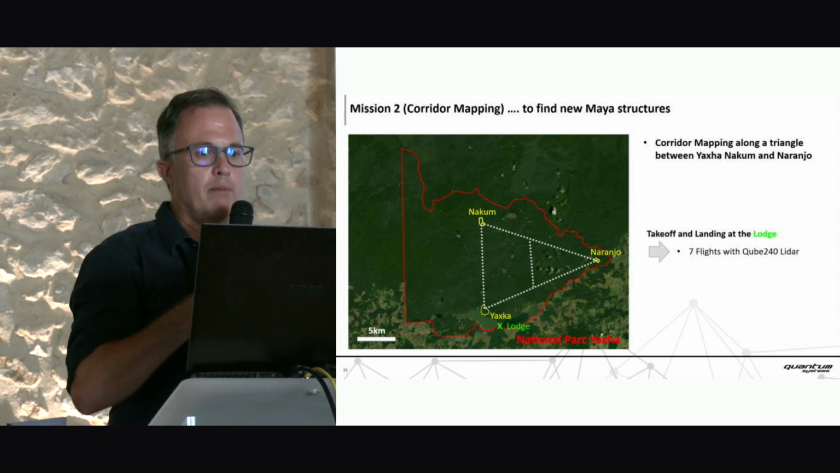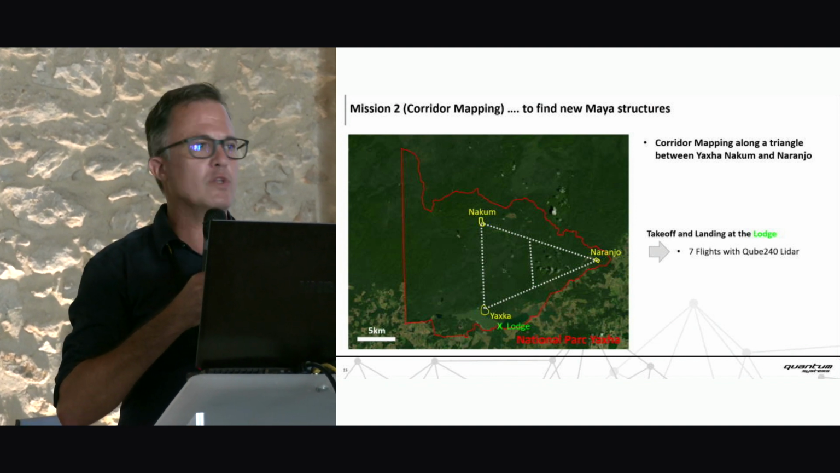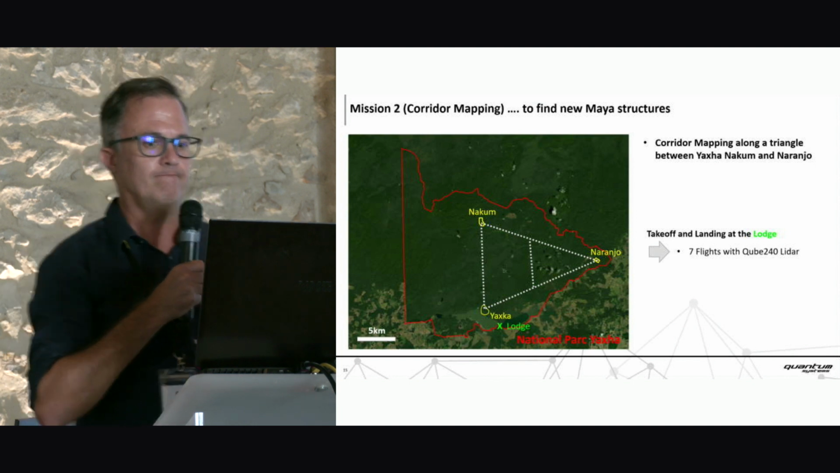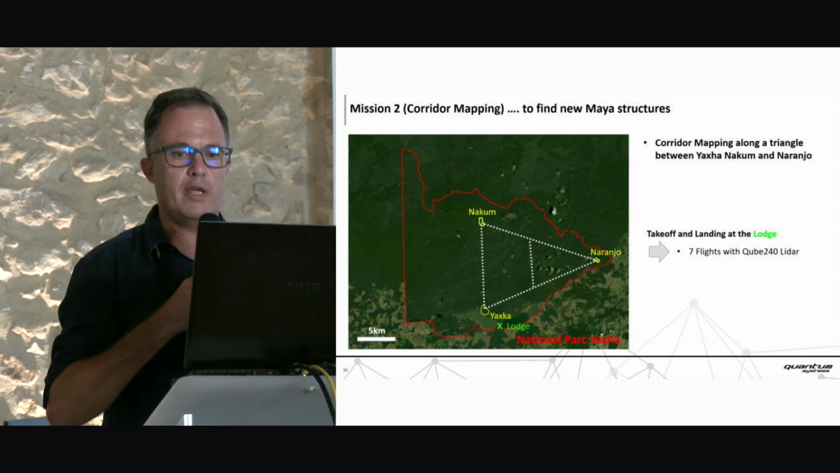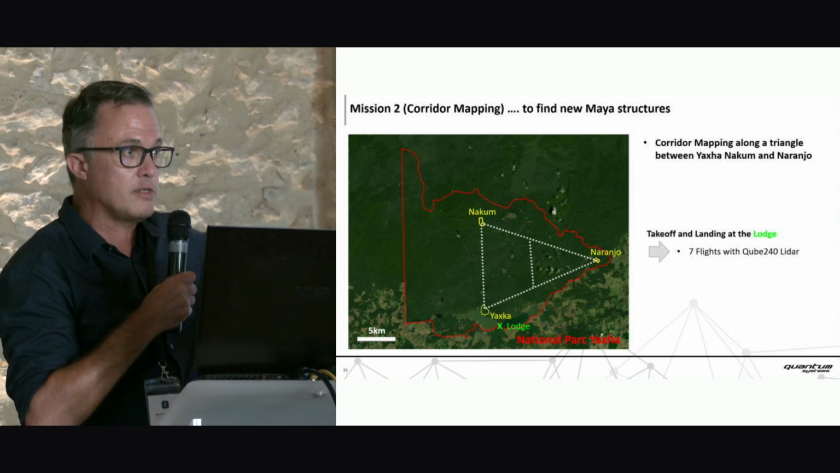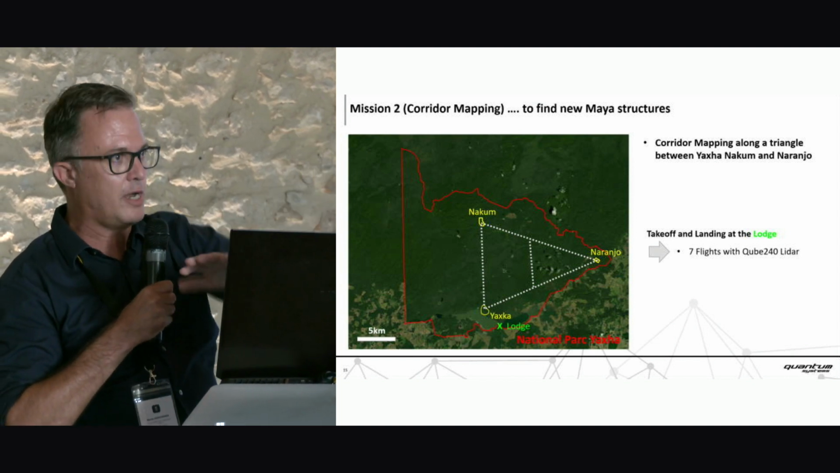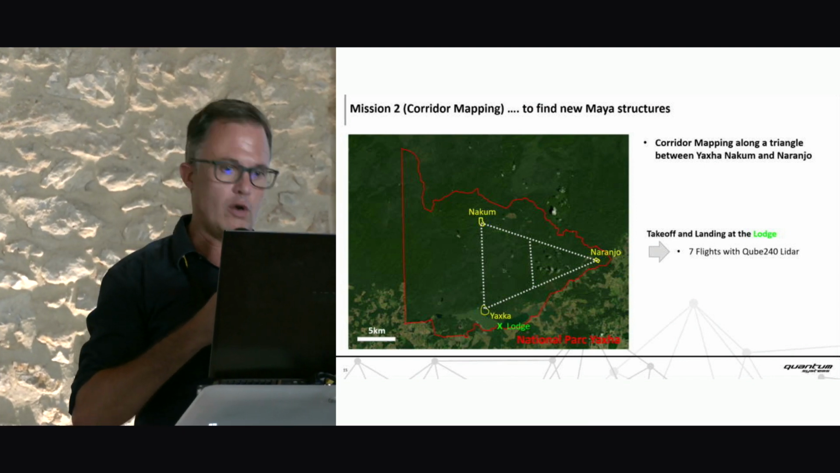More details on this flight planning later, but what we immediately realized is that this would not work in visual line of sight, and takeoff and landing is only possible at the lake of Yaksha. There are no roads to Nakum, there are no roads to Naranjo, and therefore we had to rely on the Trinity to fly these super long distances in really hilly terrain. It's not flat at all. It's like 100 meters up and 100 meters down, and we had to stay at a very close distance to the ground for the mapping.